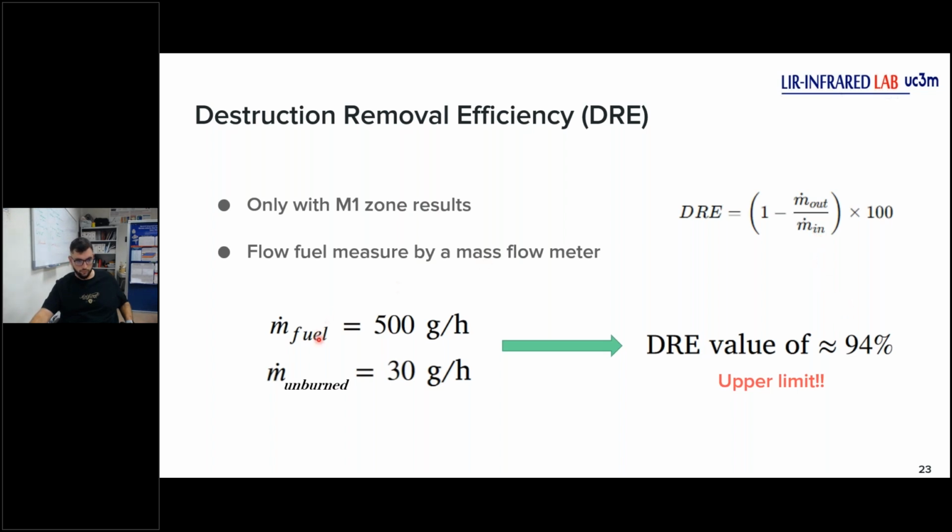Here we measure our initial fuel with a mass flow method, and with the flow that we obtain, we get a destruction removal efficiency value of 94%. This is an upper limit because we only analyzed region 1 for these values. We only obtained results in this zone for this number, so it's an upper limit.